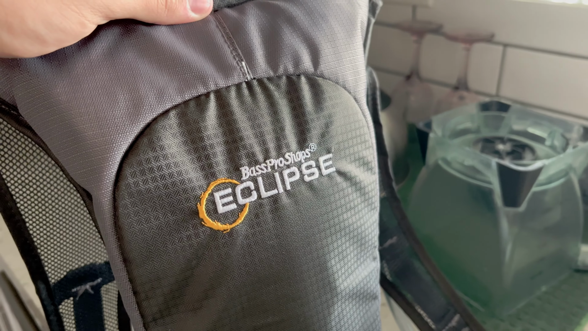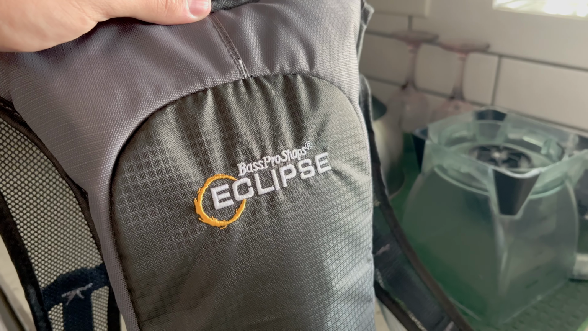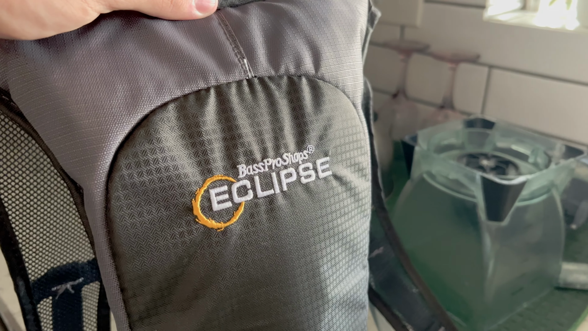New piece of gear. It's kind of like a Camelback, but it's Bass Pro brand. I've never had one. I got it when it was on sale. I think it cost me like 30 bucks, and I've never tried it. I was looking for the strap for my water bottle so I could just carry it around like a canteen, and instead I found this. So I said, you know what, might as well try it.